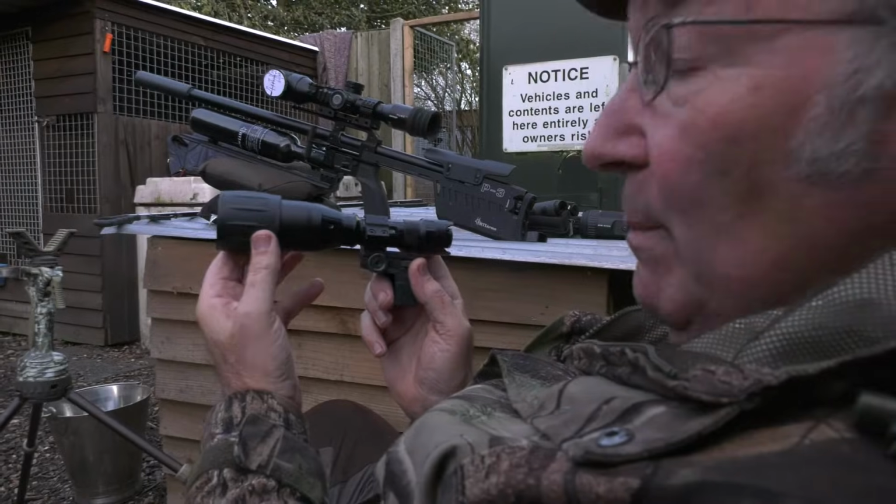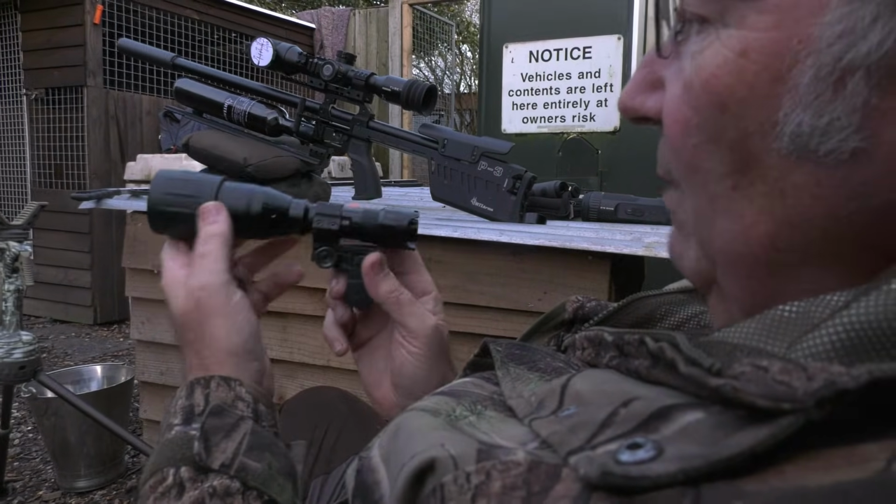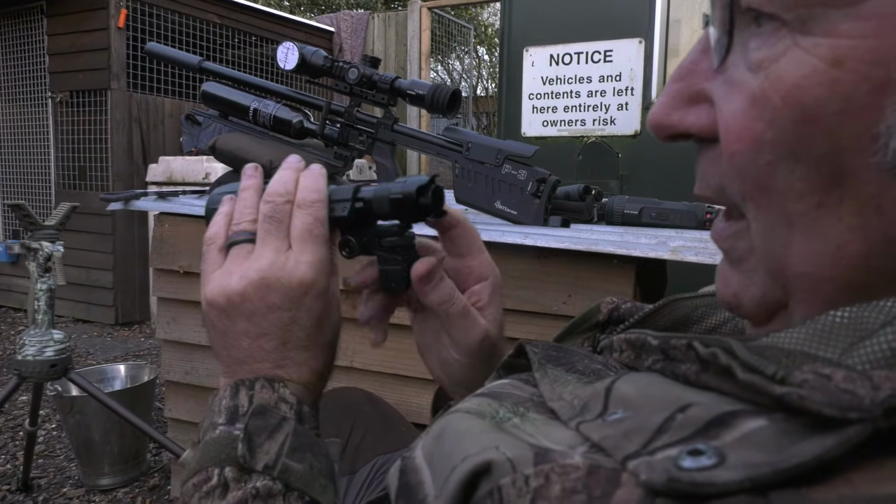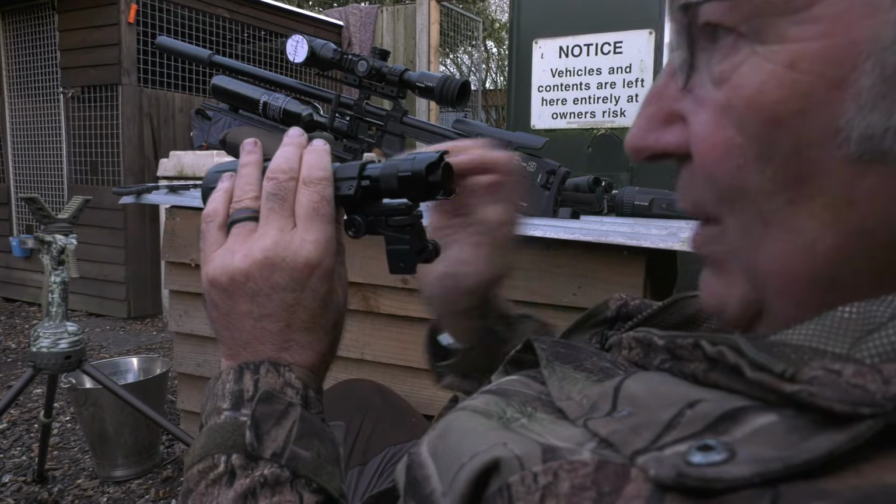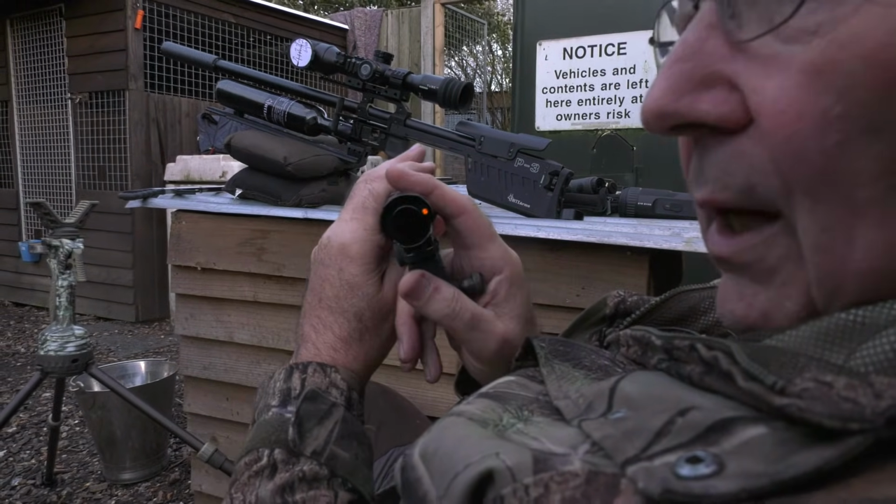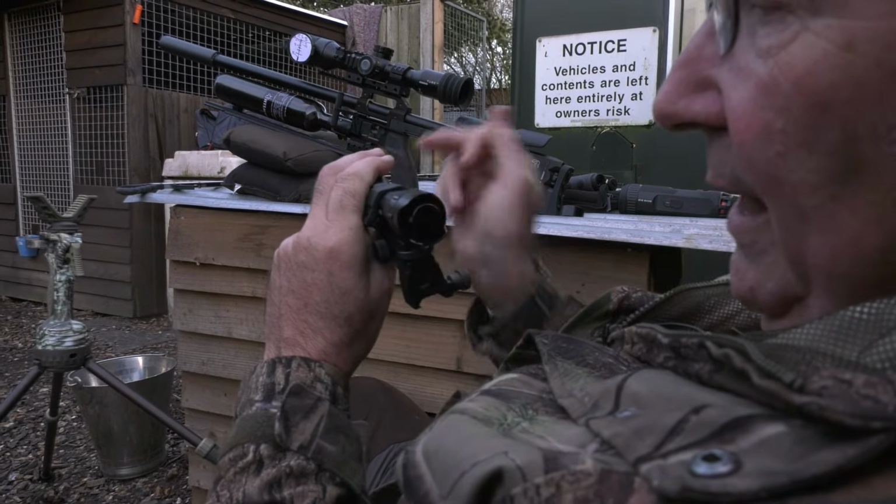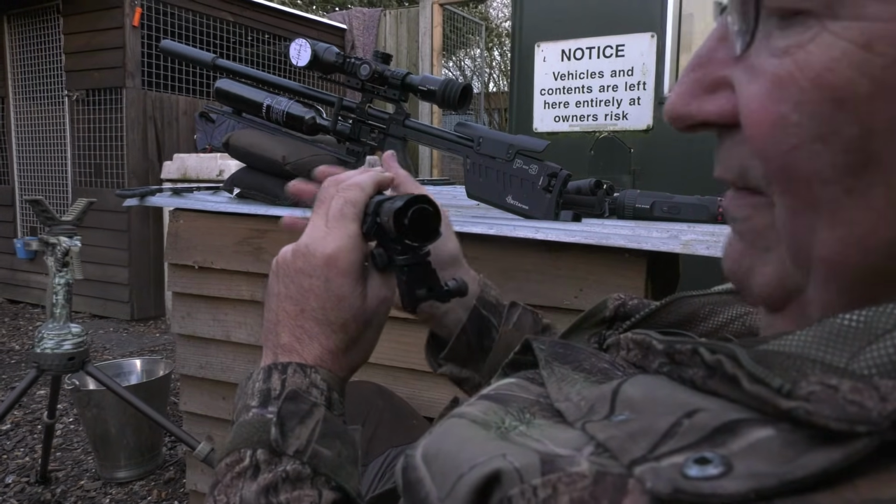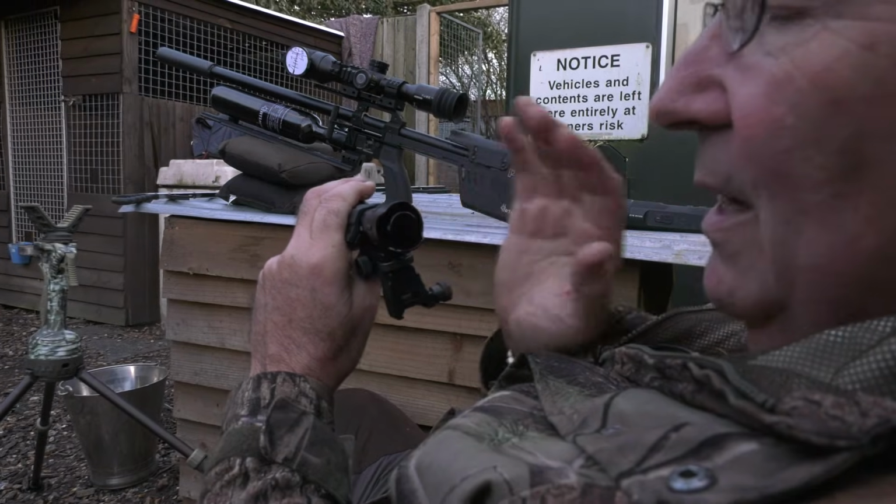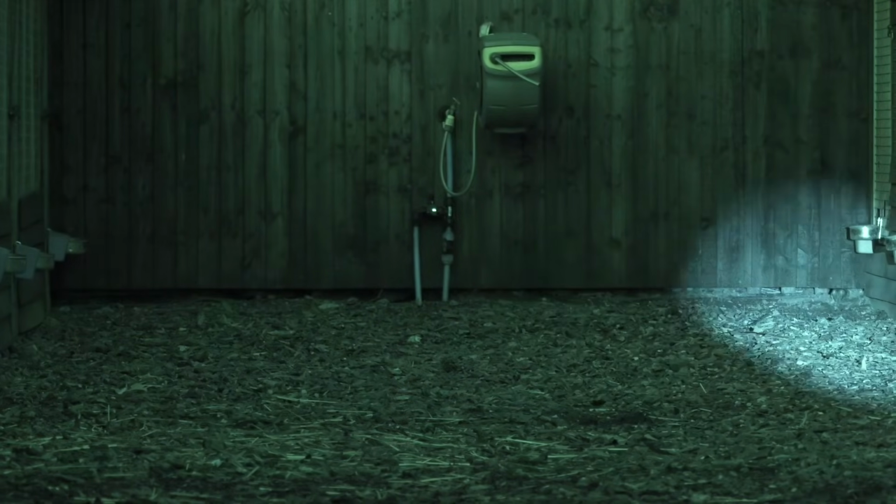Here's something that's brilliantly simple, and it should be universal. This is an infrared torch, an infrared lamp. Normally, to make sure they're off, you actually have to be looking through the night vision unit itself. But here's a mad idea someone's come up with. Look, a little light on the back, to tell you whether it's on or off, because the only other way of doing it is staring down the wrong end of it and seeing a glowing filament, which you should never, ever, ever do. So that is brilliant. Simply brilliant.